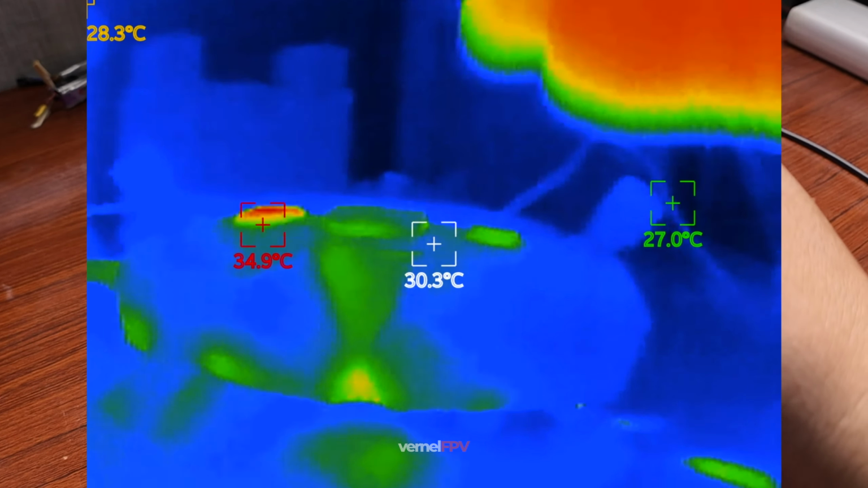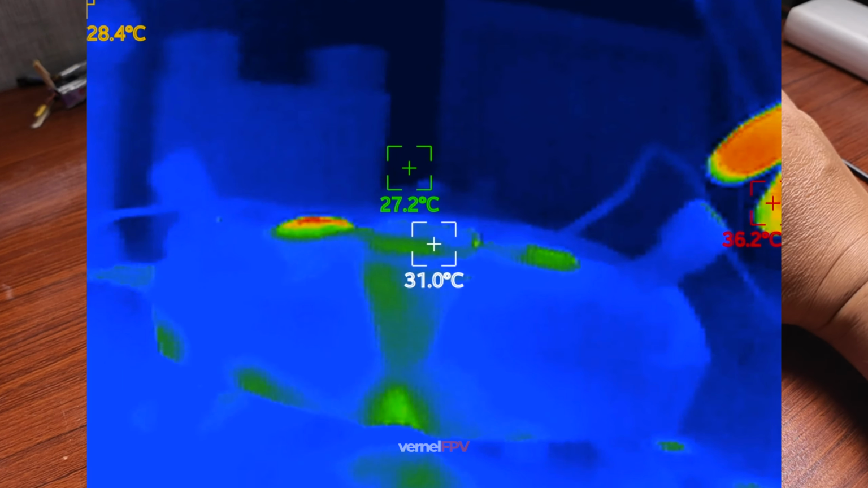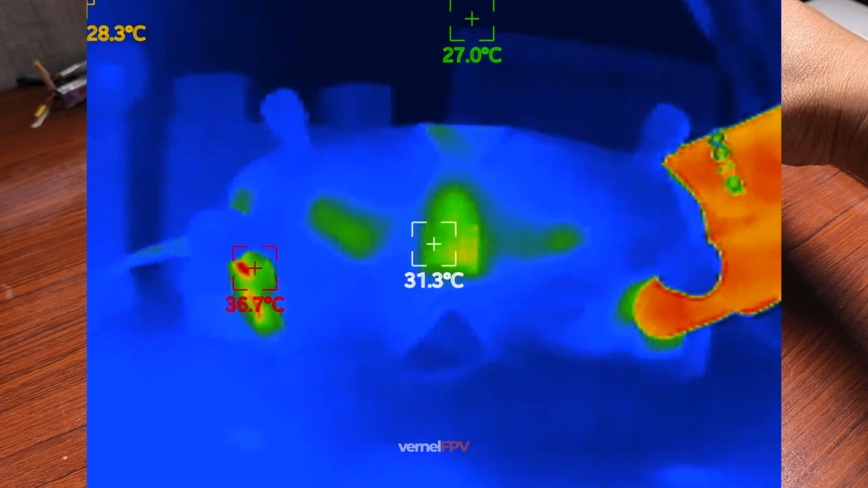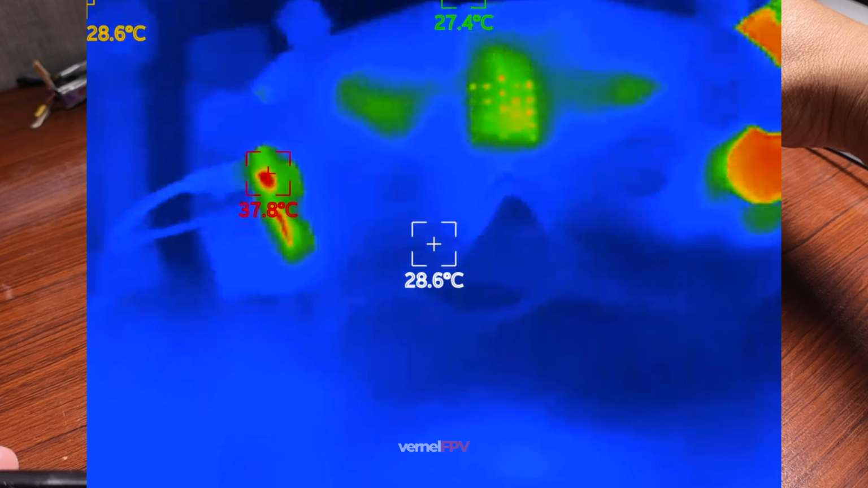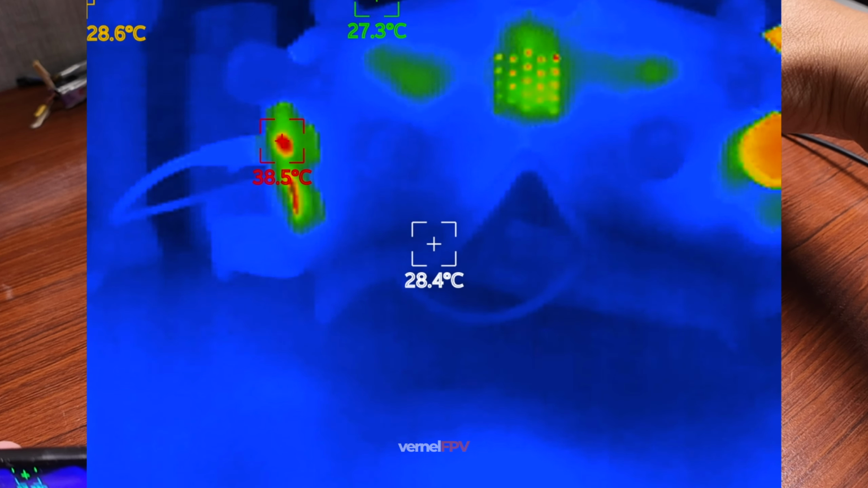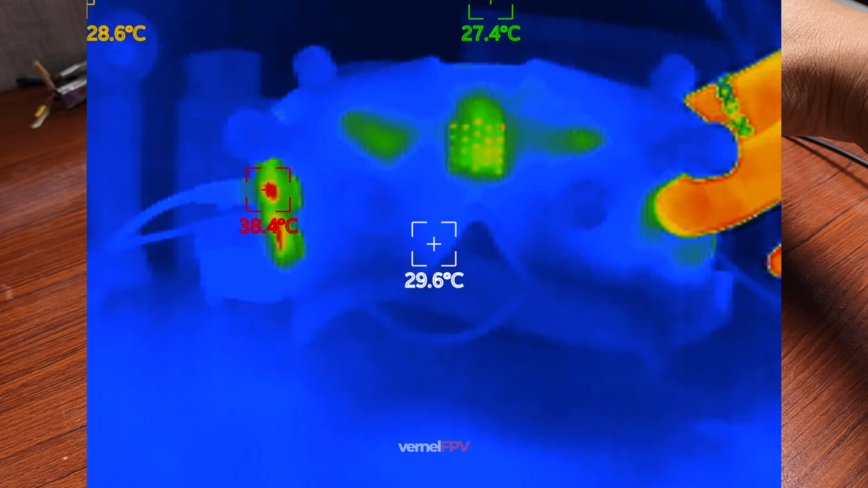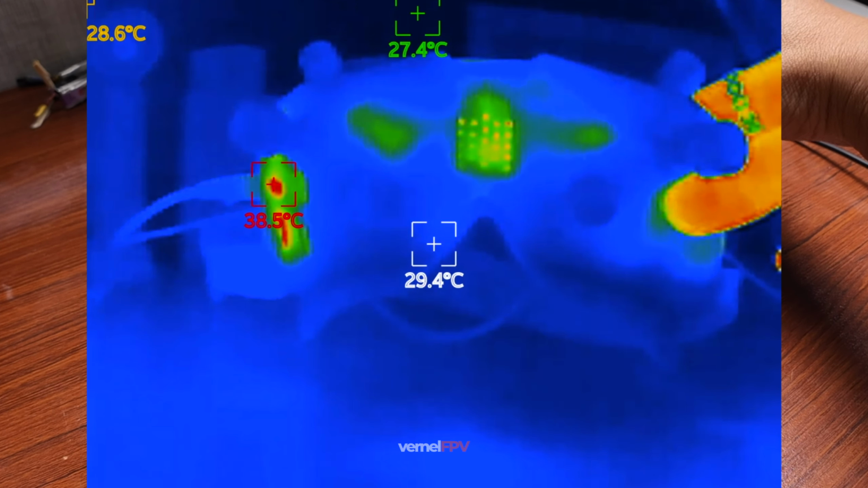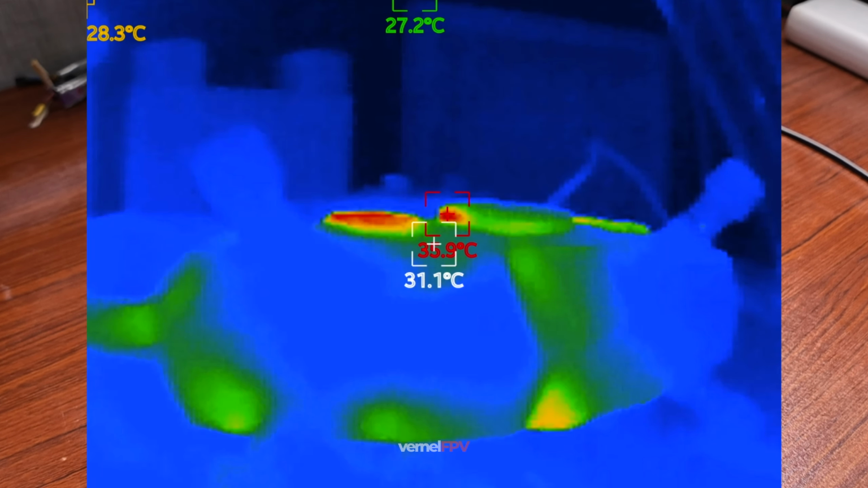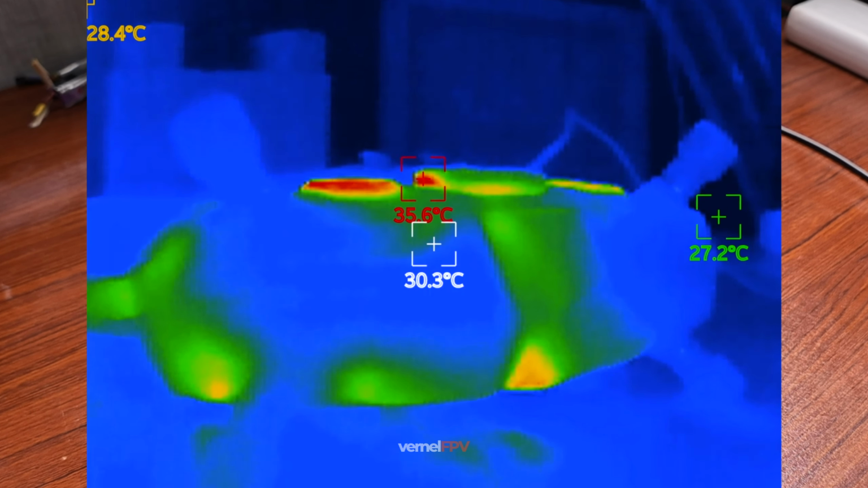So this is just turned on, so we haven't done anything yet with the goggles. So the bottom part is quite warm, 33, and as expected, some parts in the right side where the micro SD card is in, the temperature is starting to increase and it's around 38.5 because there's no fan on this part of the Goggles X.